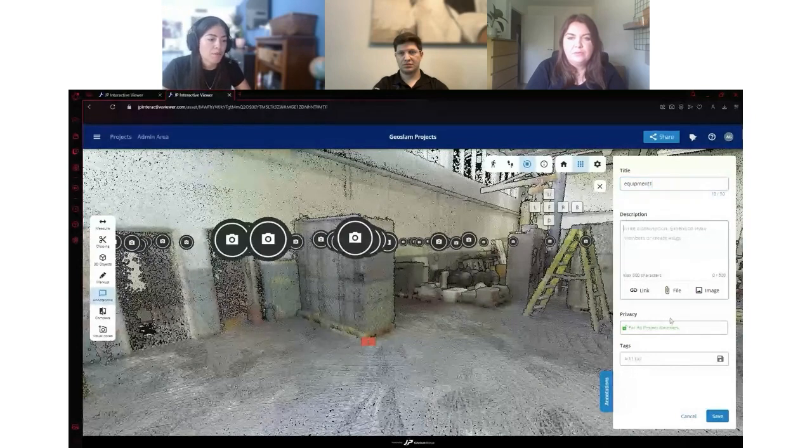You can share that with everybody on the team. You can share that with specific members. You can attach files, image links, and also add tags or categories.